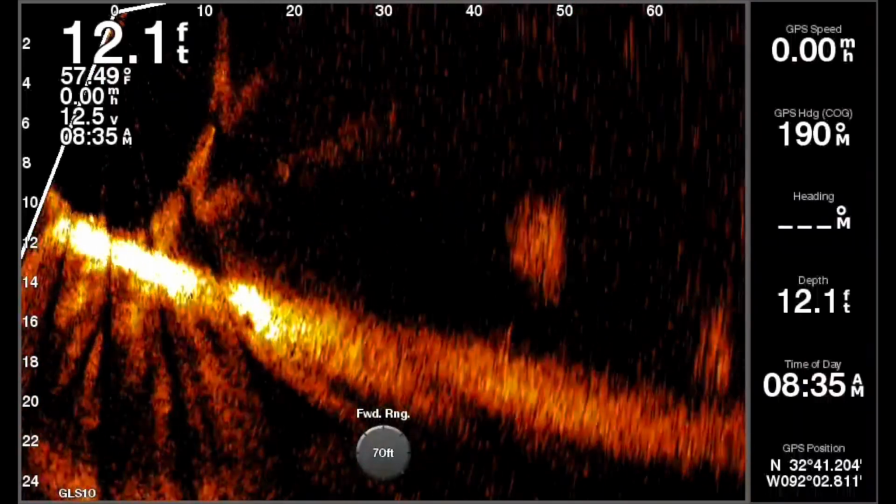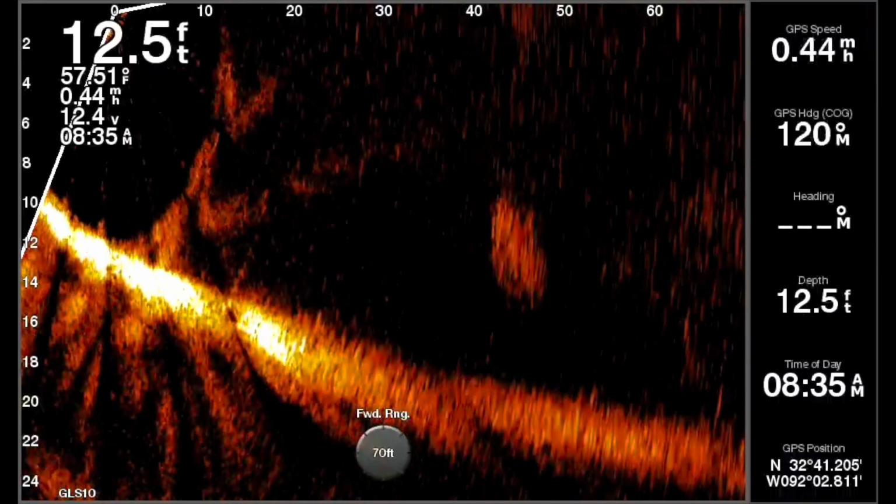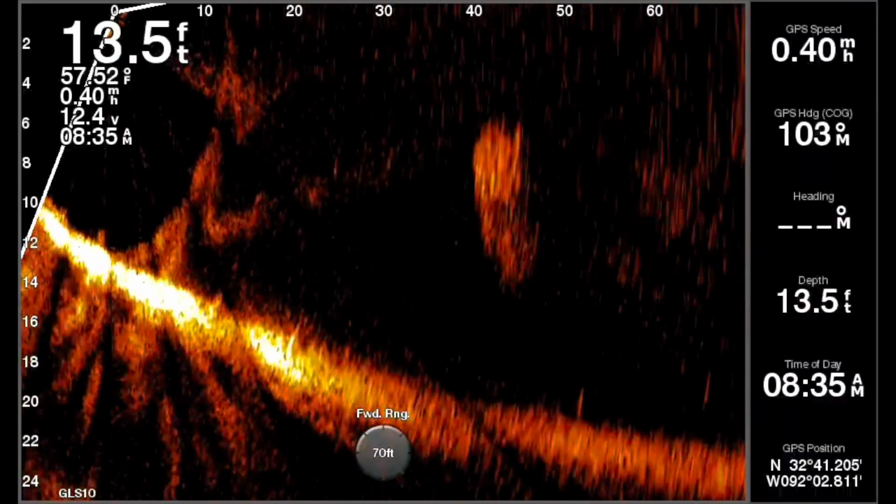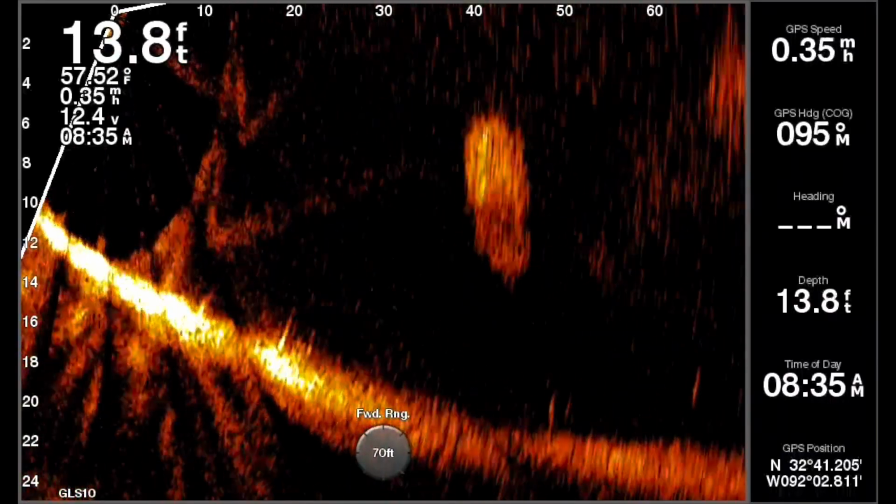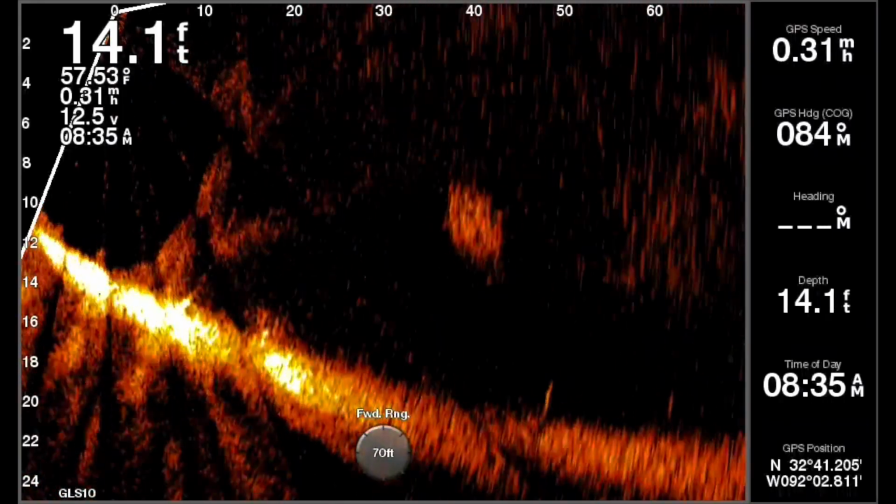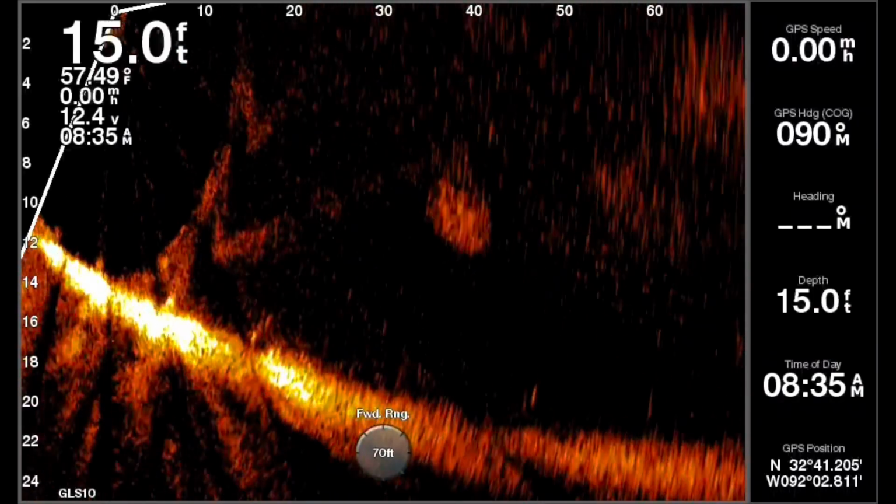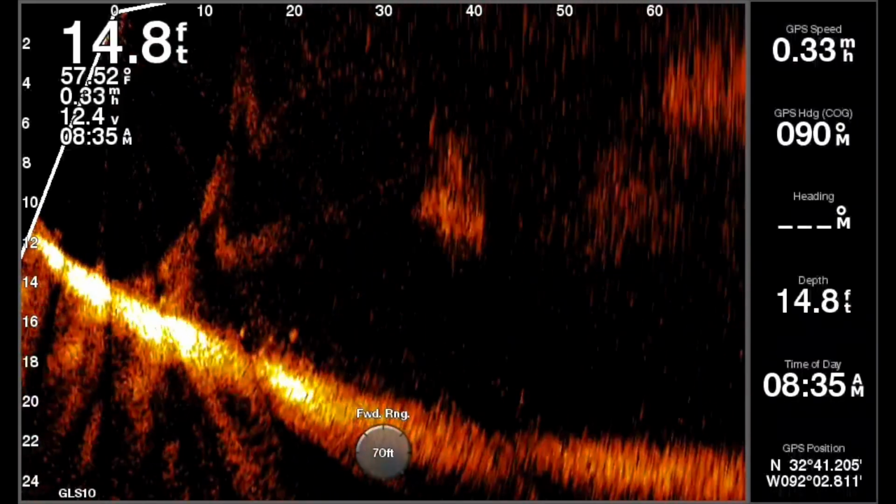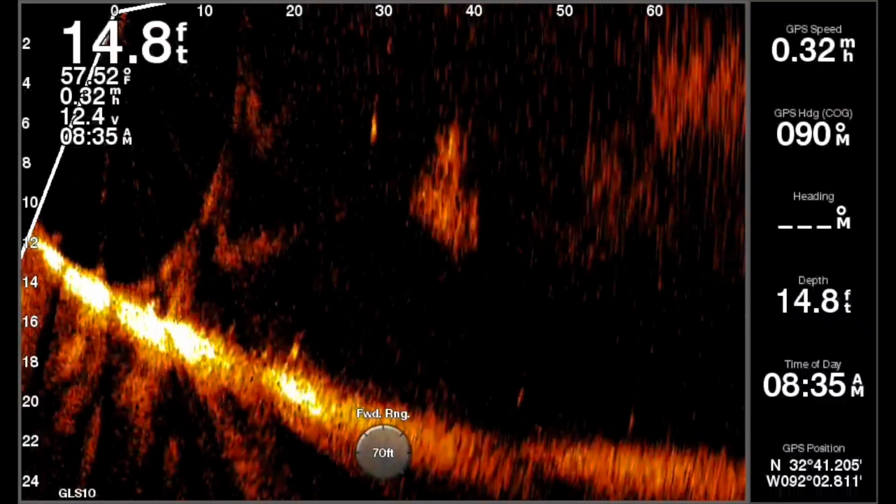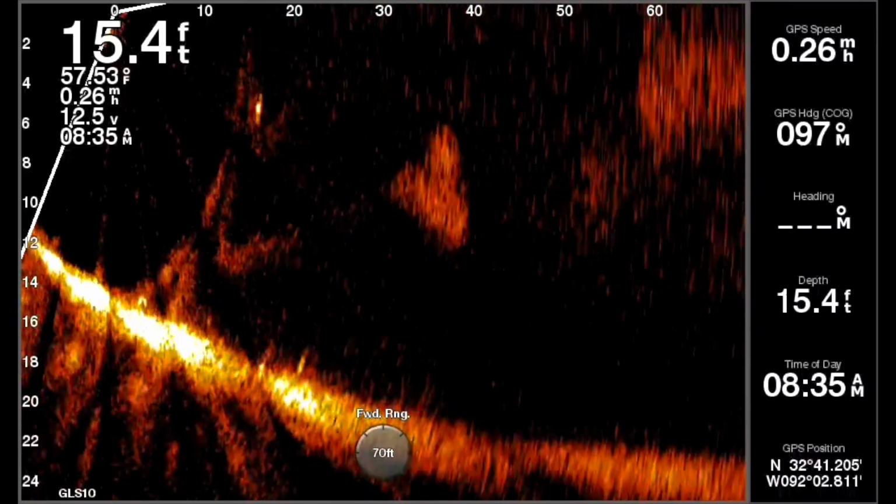Now what I'm throwing is a chatterbait, and the little flickering you're seeing, I did leave my other transducer on from my other unit. I should have turned it off. I really didn't see it when I was actually out doing the testing. I did not see that flickering. I didn't see the flicker until I got the recordings. But this is a chatterbait. This is a 3/8 ounce chatterbait.